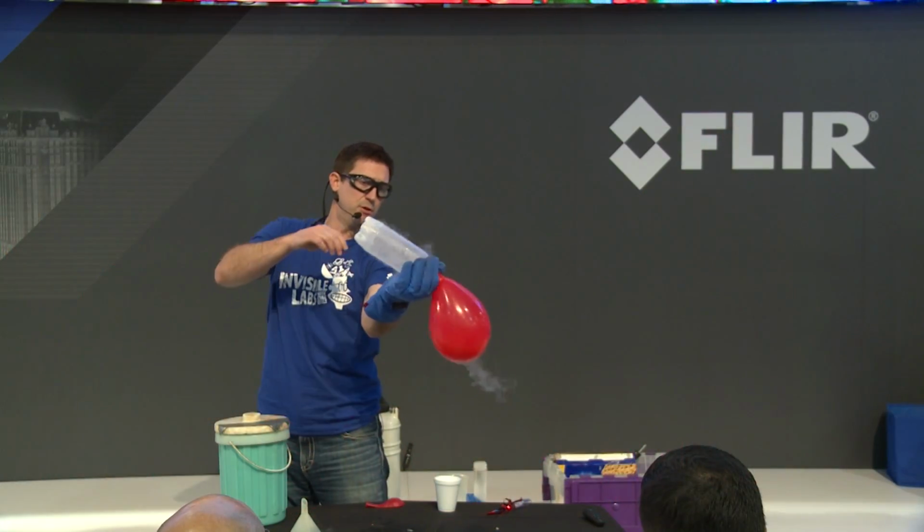So, going back to my water bottle, I'm going to add some liquid nitrogen into it, and then I'm going to cap it off with the balloon. Now remember, the liquid is turning into a gas, therefore it's going to take up a greater amount of space, a greater volume. So the balloon is empty. When I put it over the top, it's going to start to expand, and that's because the liquid nitrogen is evaporating. So that's not doing much, but what if we put the liquid nitrogen inside the balloon?